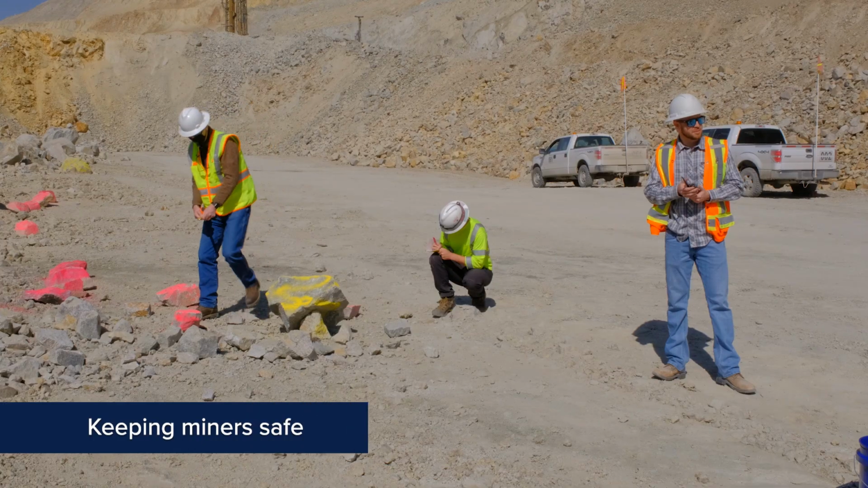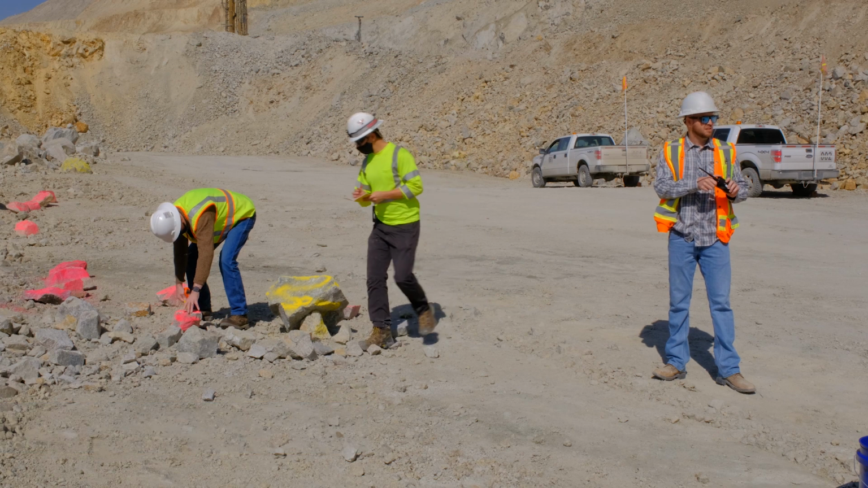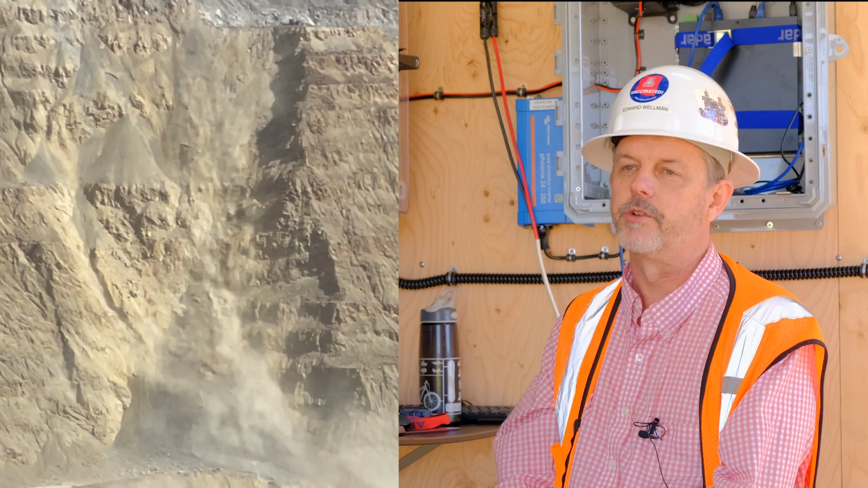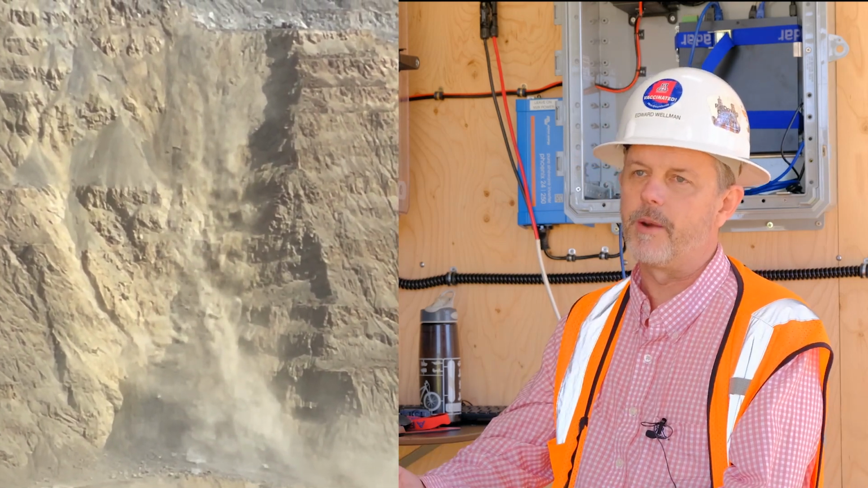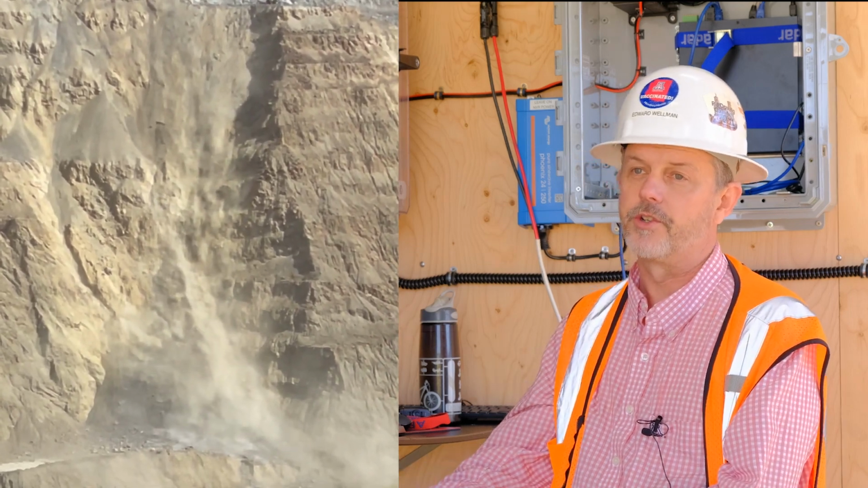This project is important for the safety of miners. One of the top 5 risks miners face in their work environment is the risk of rockfall and identifying other hazards. And so if we're able to use these cameras to, one, observe and detect rockfall, that may give us the potential to early alert.